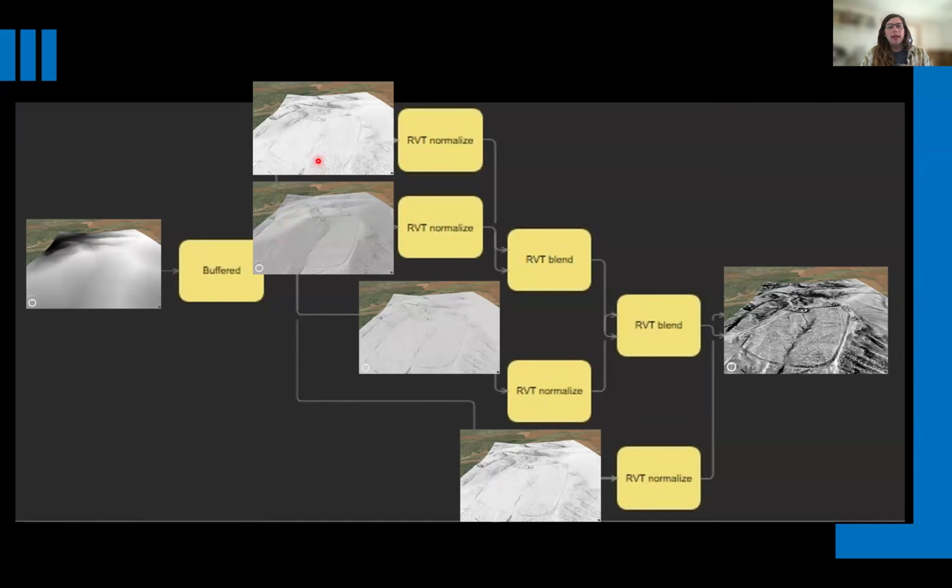You might also create a slope visualization where each pixel on the landscape is assigned a value according to the percent slope it's on. And then you might look at something like openness, which is the exposure of each pixel to direct sunlight. As you combine each of these visualizations, you end up with an ultimate super visualization that is the result of adding all of these other rasters together.